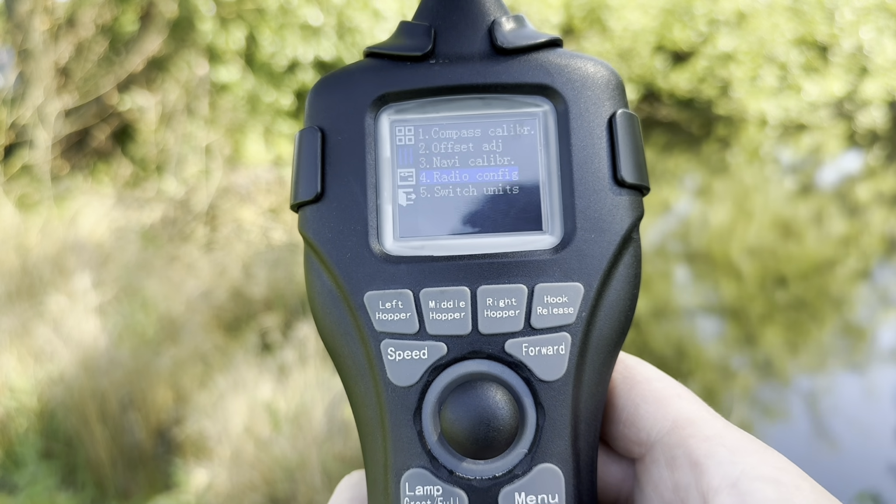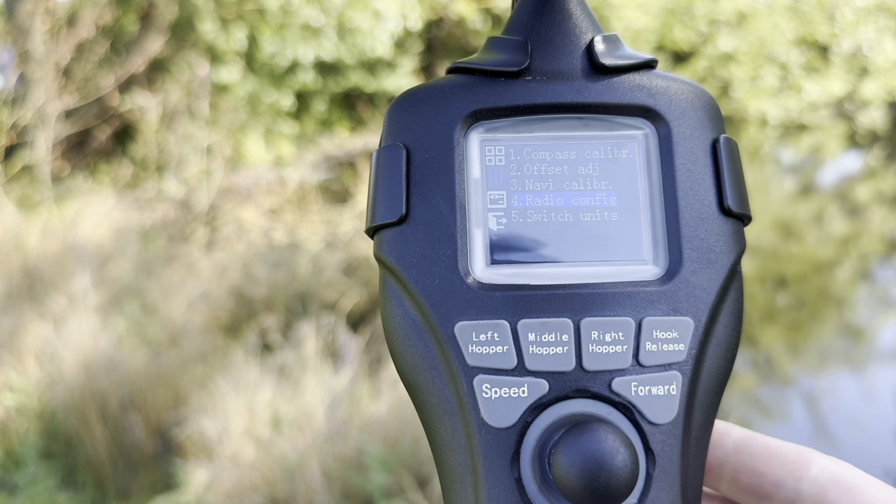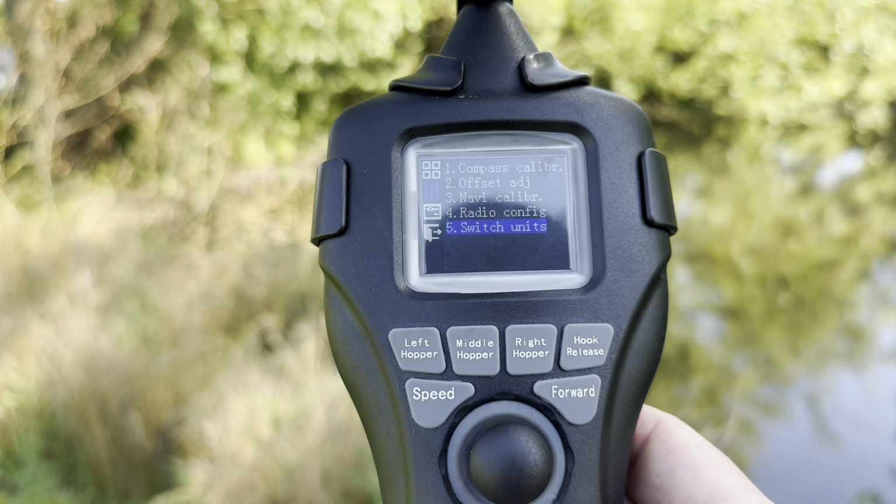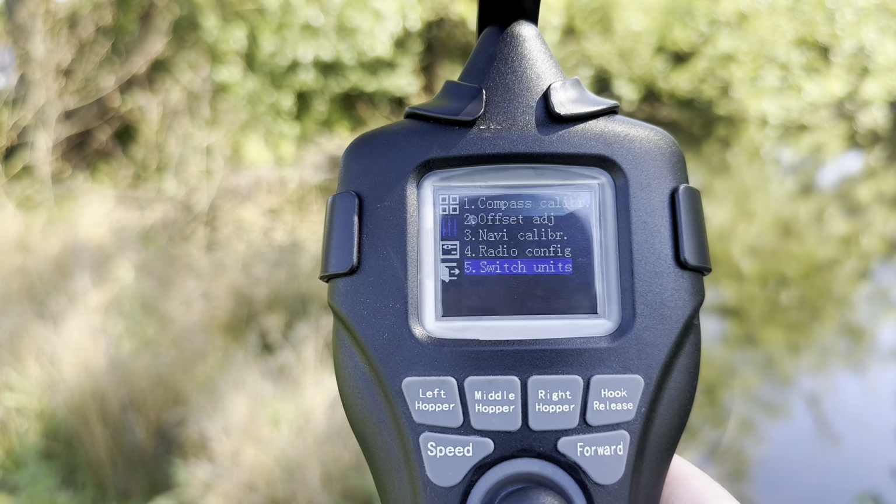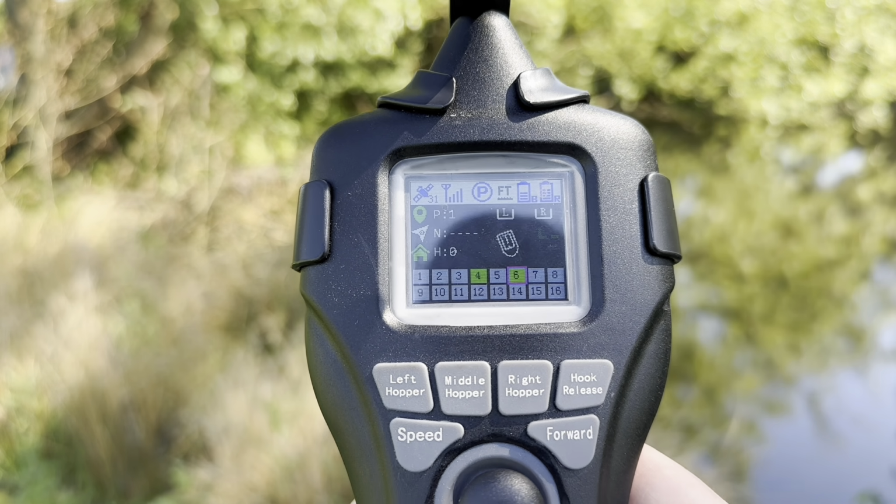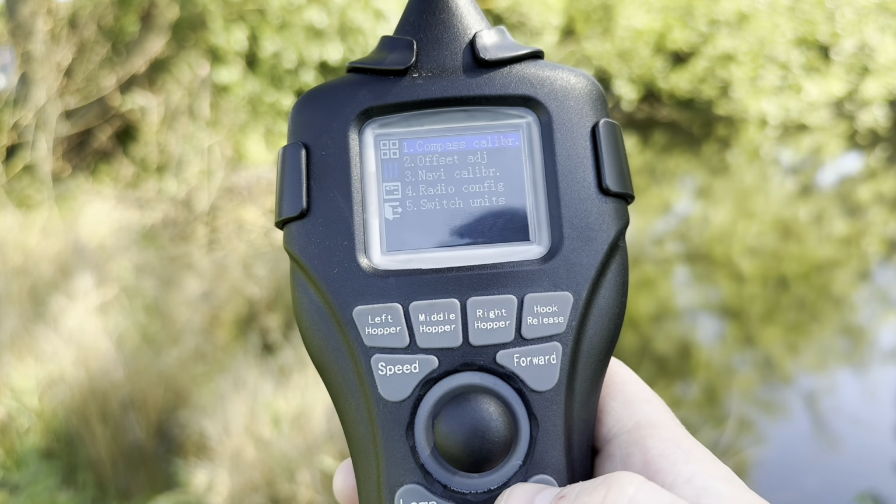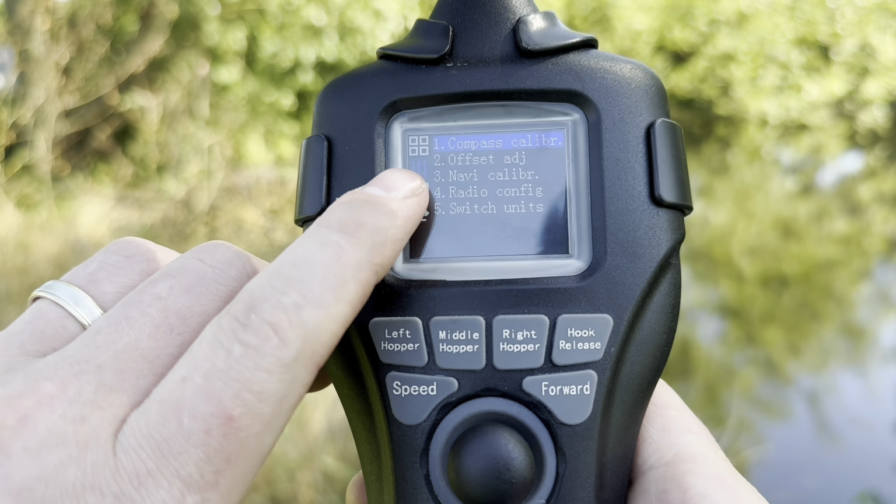Next up, we have radio configuration. I'm not going to go into that. That is essentially for diagnostics. You do not need to pay any attention to that. We have switch units as number 5, which is how you switch between meters and feet. I personally do prefer feet, so I'm going to set that back to feet. As you can see, it's exited out of the menu, so we have to go back into it again. But that covers all of the second sub-menu.